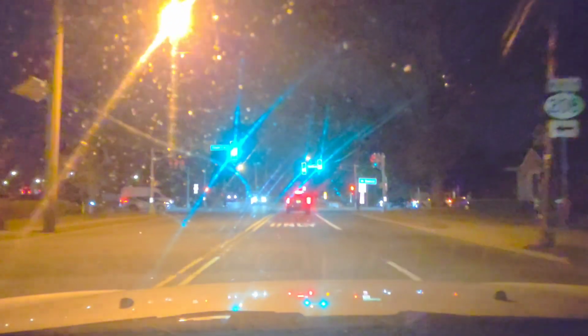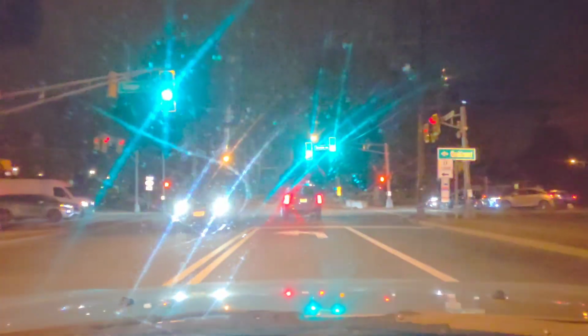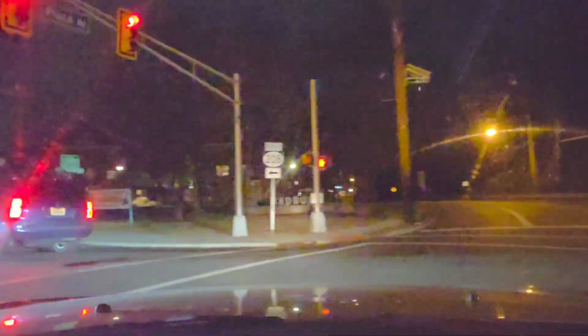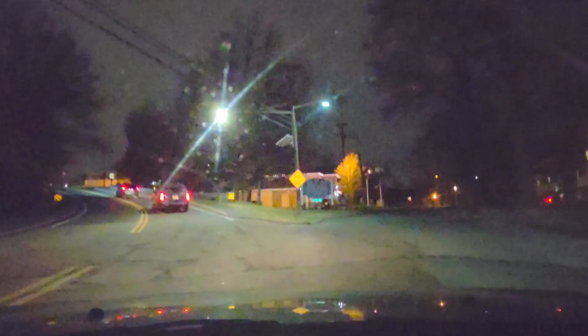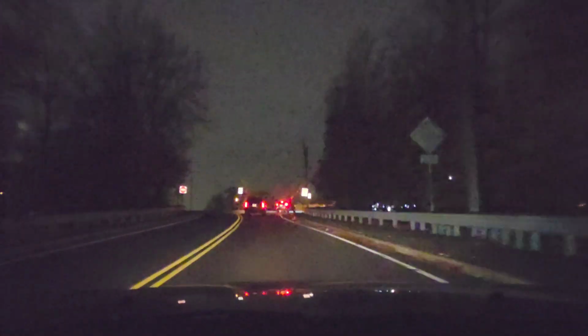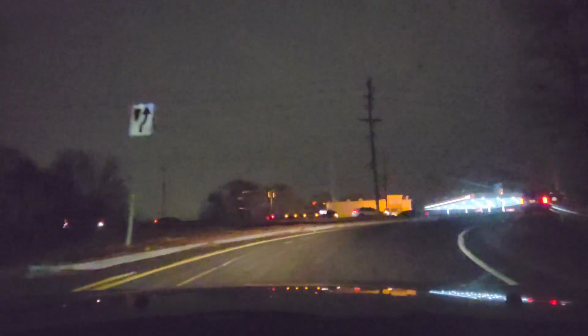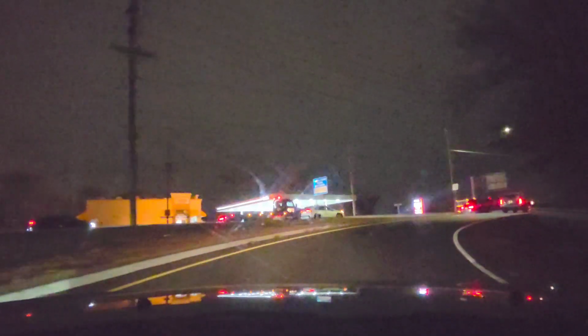We're going to go straight. Oh yeah, here it is. This is Burdan Avenue. Or is it Burdan? Okay, we're going to make a left, and we're going to get on 208 north. Fair Lawn Volunteer, I think ambulance, if I'm not mistaken. All right, I believe we're going to hit some traffic here on 208. I don't know how bad it is.